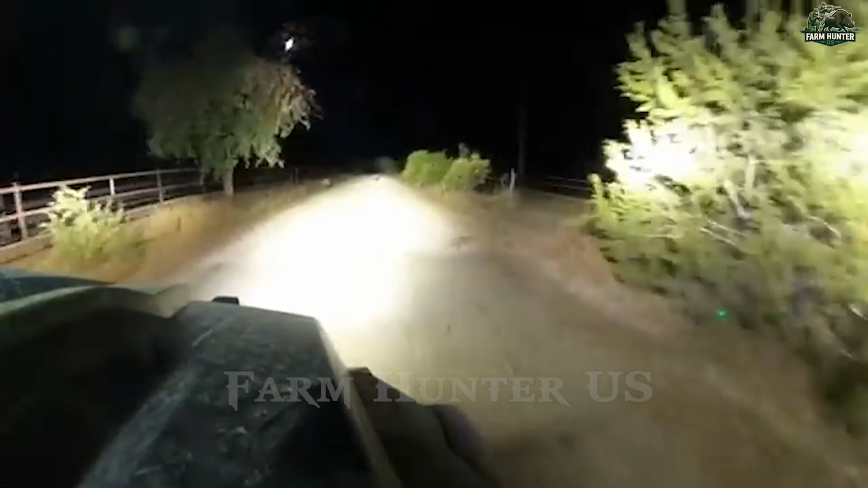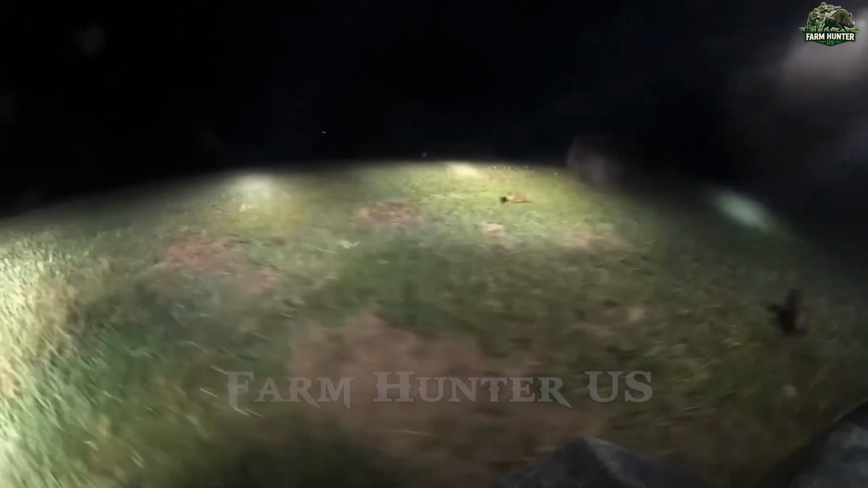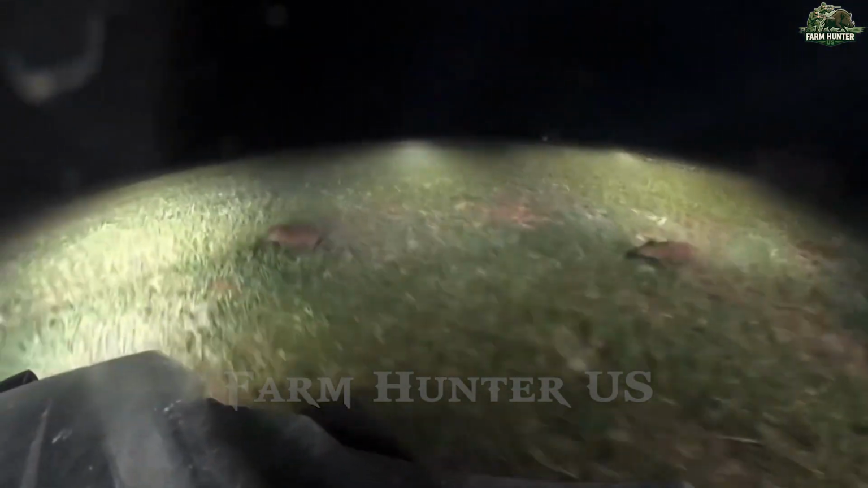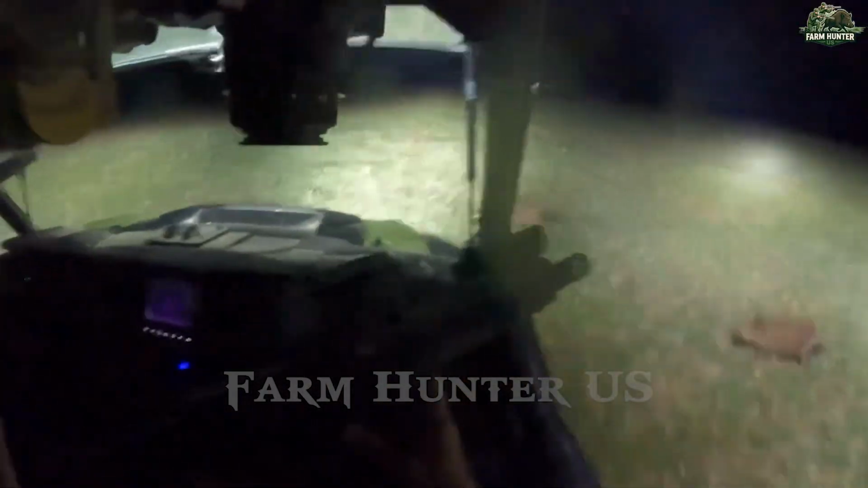As I fire up my ATV, the powerful roar of the engine pierces the quiet night. Riding across California's rugged terrain requires both skill and precision. The steep slopes, narrow trails, and dense brush make it nearly impossible to approach on foot. The ATV allows me to cover miles of hunting ground in a matter of minutes, giving me the advantage in this constant battle.